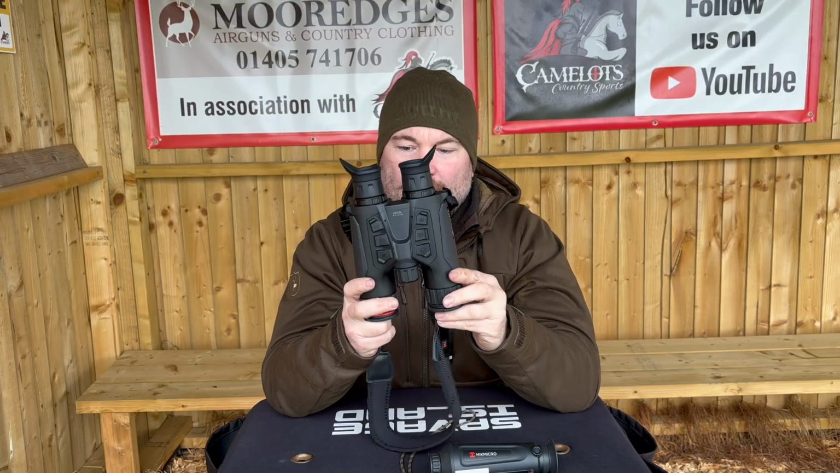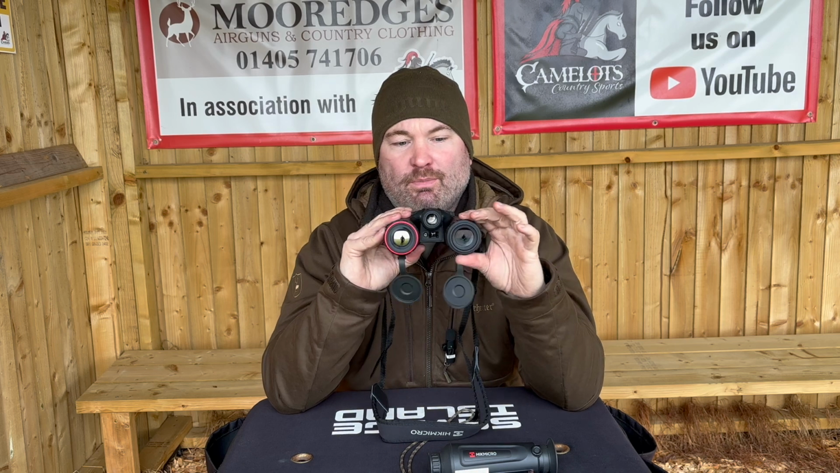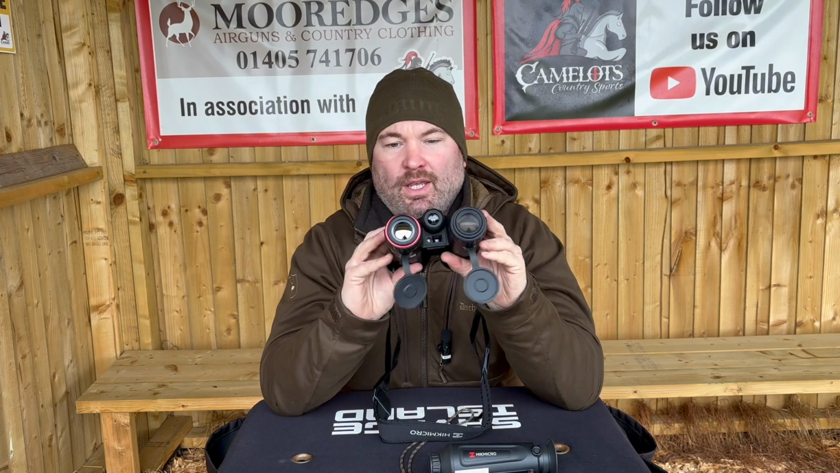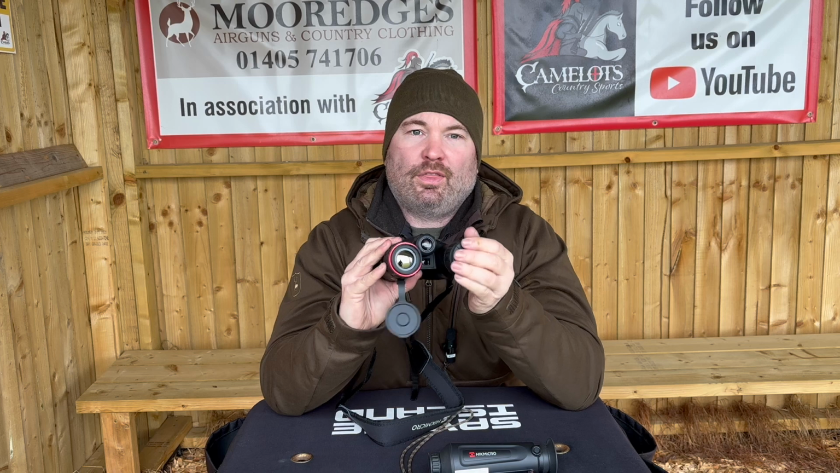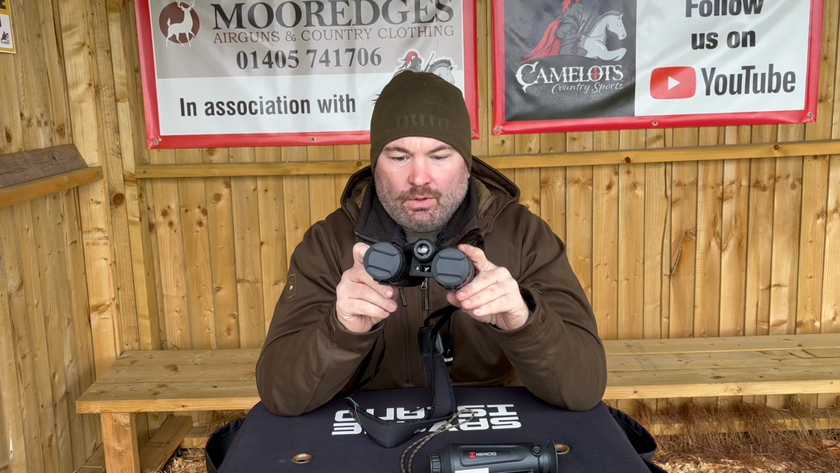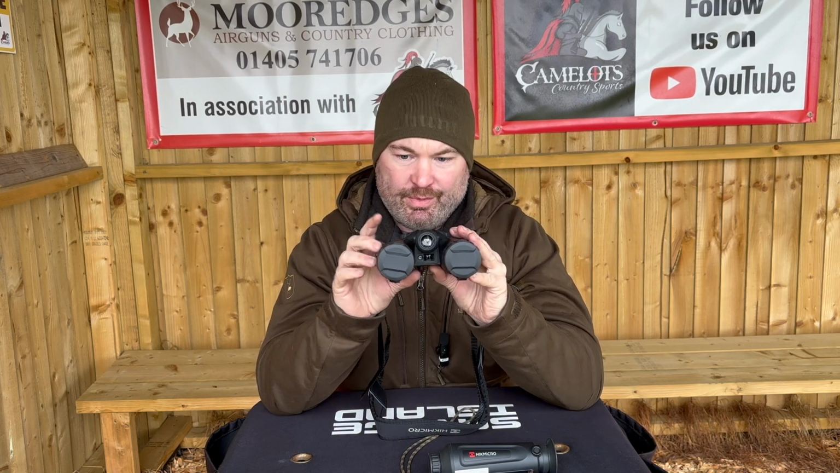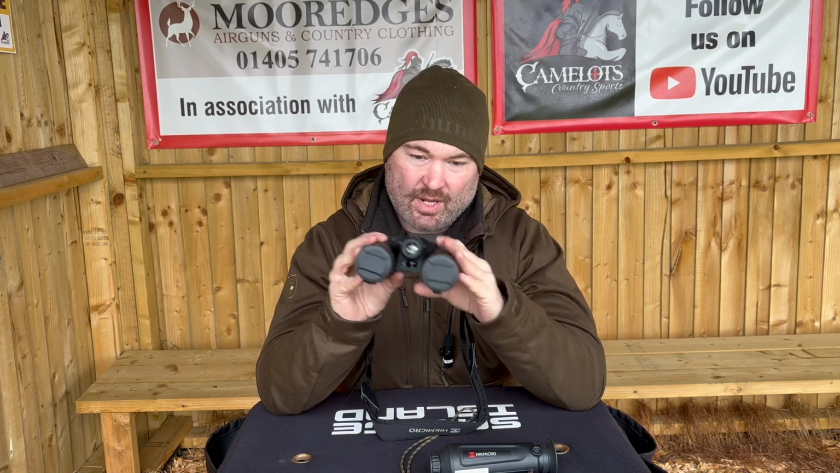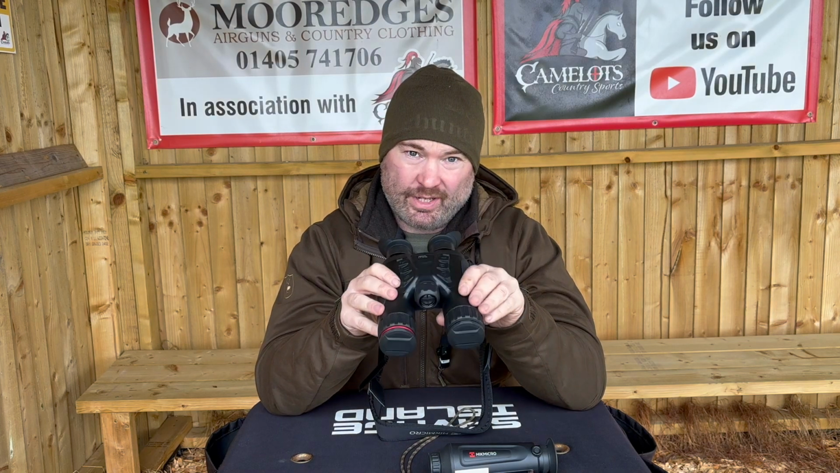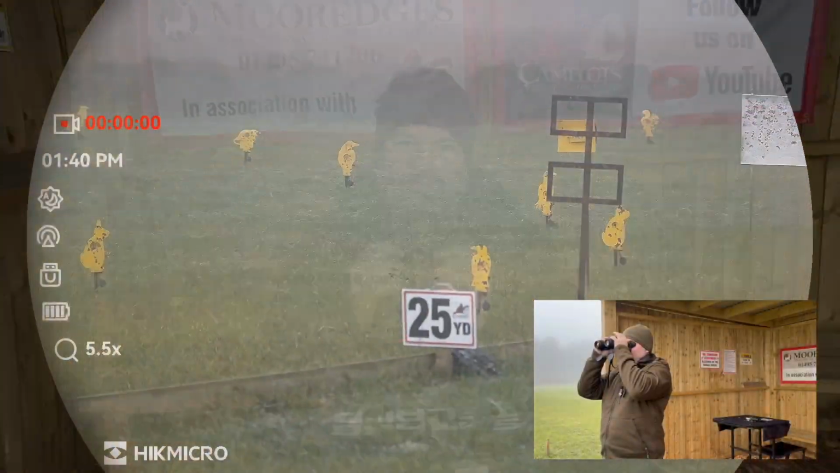So the thermal imaging side, which is this side here, you've got your focus rings on the end, and focus rings on both sides, there and there. It's got the black hot, the white hot, the red hot, and the fusion again built into that for your thermal imaging. So what I'm going to do now is we will get them both. I'll look through the thermal imaging side, and I'll look through the day and night side on this as well, and I'll show you the 4K capabilities of it in recording, and then we'll have another chat about them then.